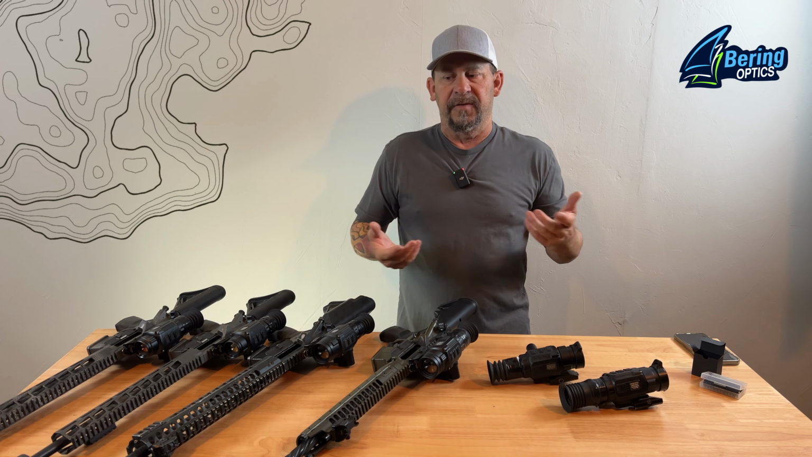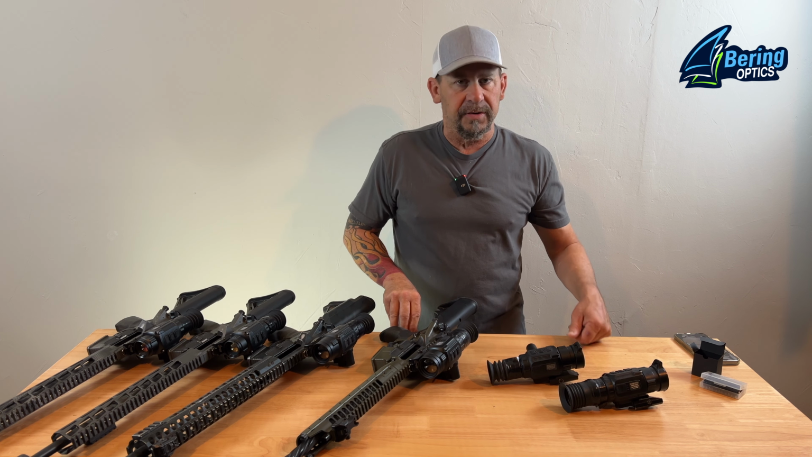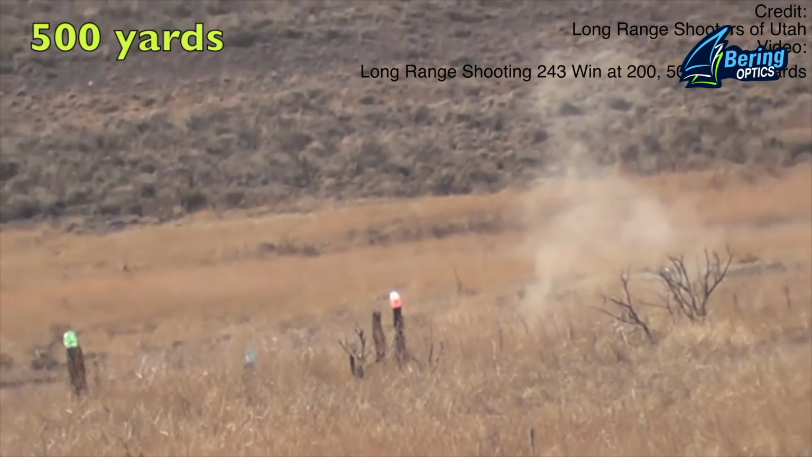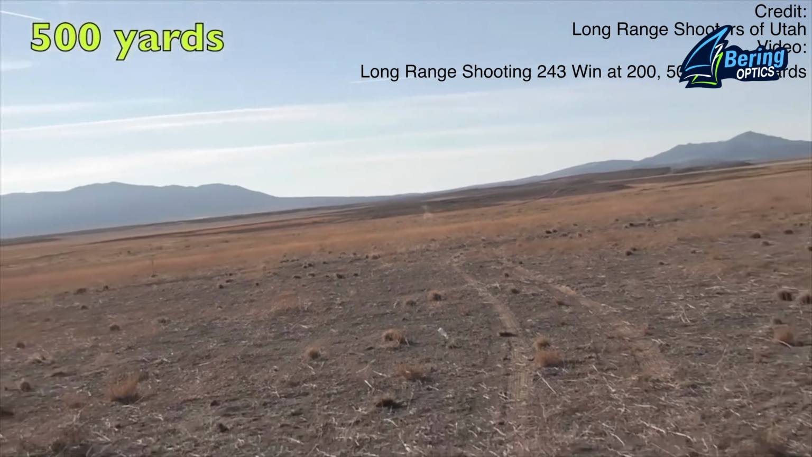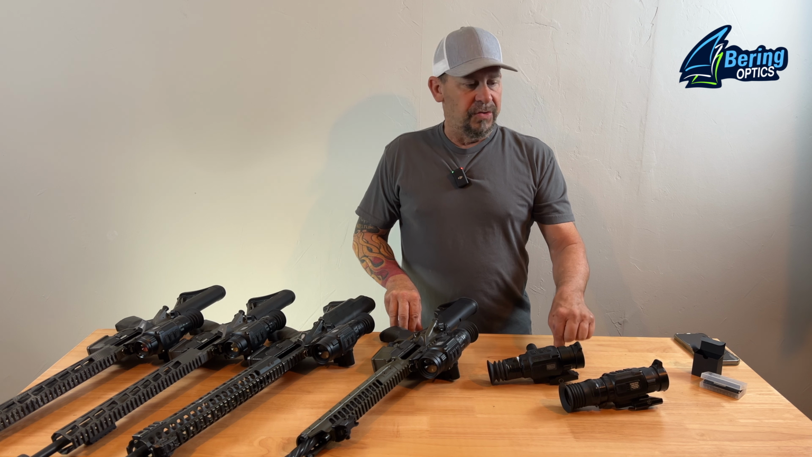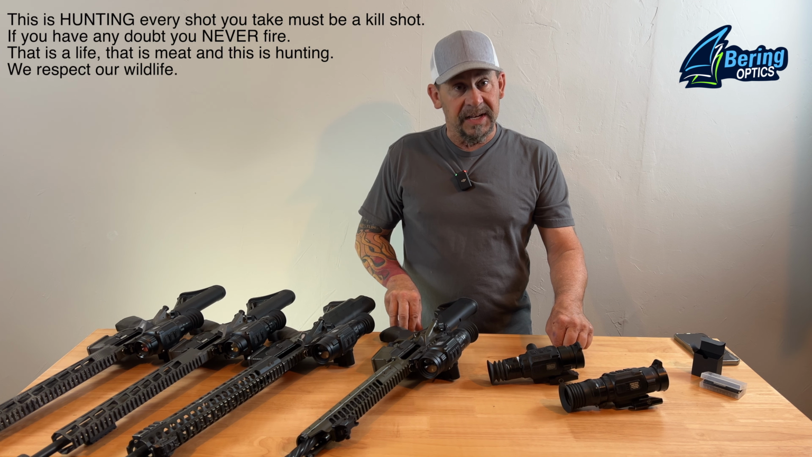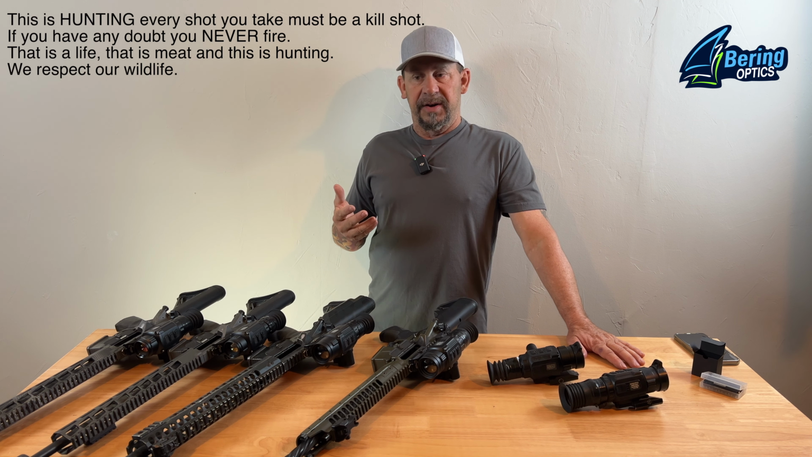topographically in your area, how far do you want to be able to shoot? And guys say, well, I want to be able to shoot 500 yards. Can you effectively shoot 500 yards during the day? Do you have the weapon and the optic to be able to day shoot 500 yards? And the ability. Most guys do not. Therefore, you do not need to shoot 500 yards at night. You might think you want to shoot 500 yards at night, but 500 yards is a lot further than what you would think.